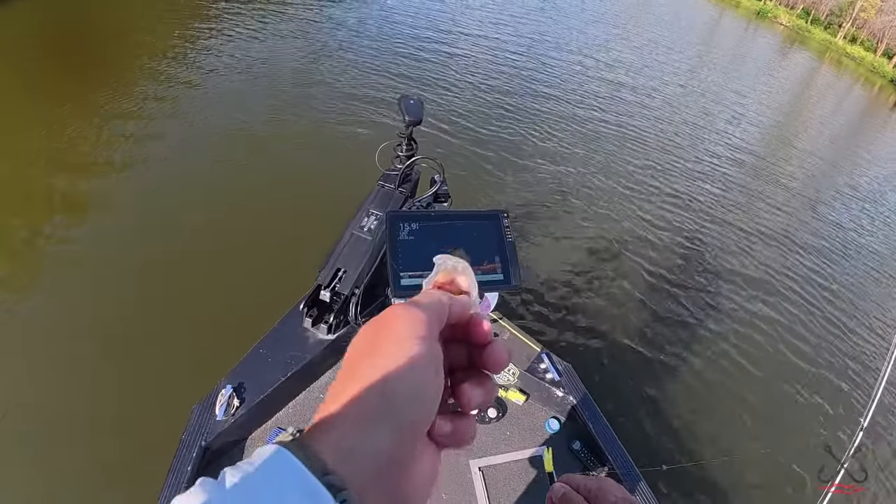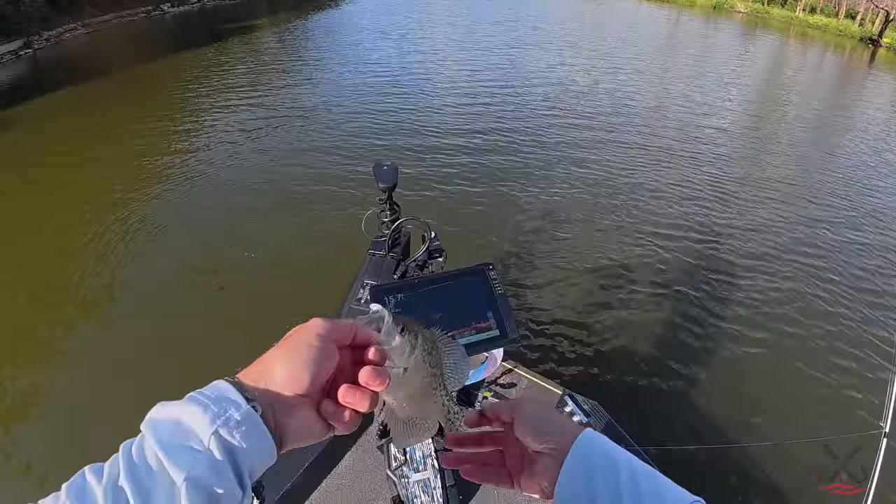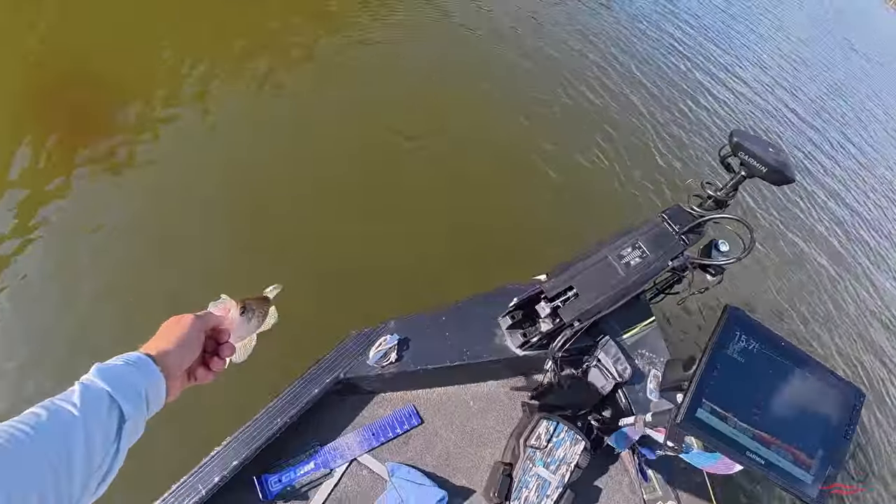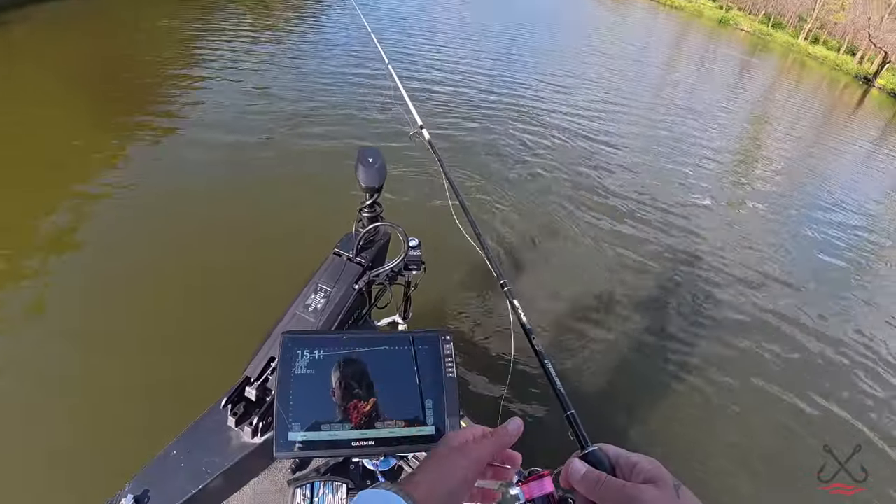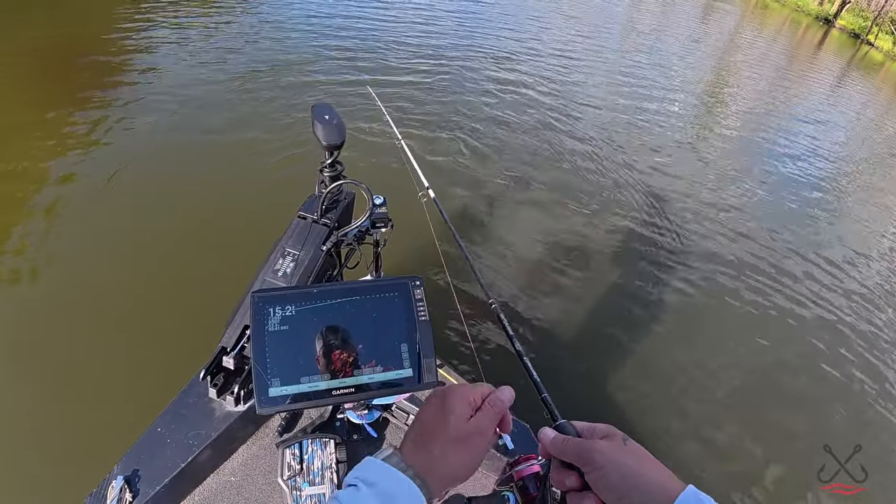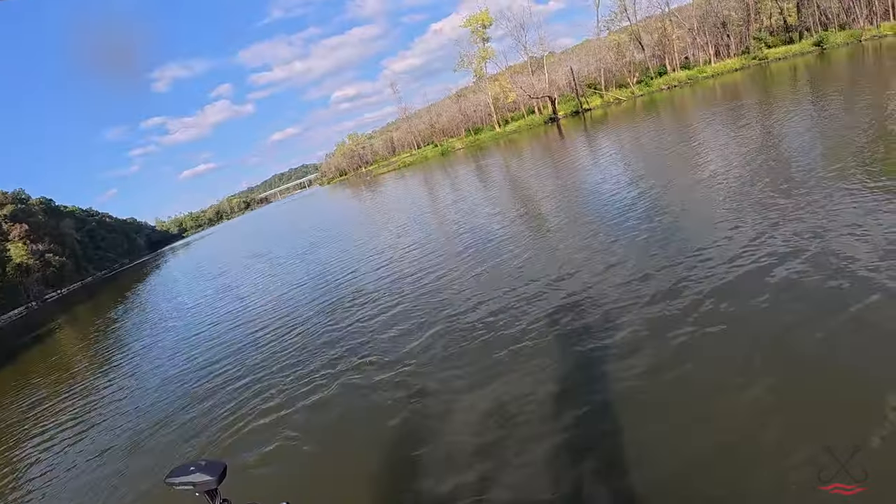There's his green in his mouth, his crappie magnet thing. Pretty black crappie. Oh, got it.